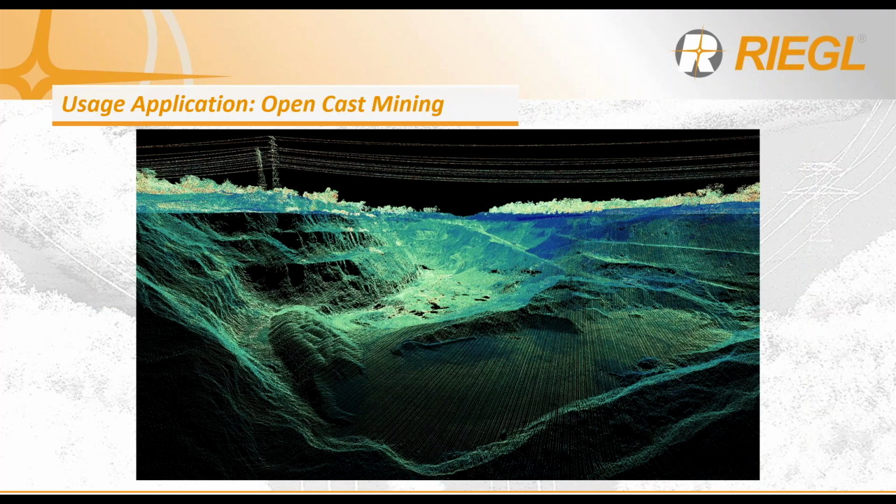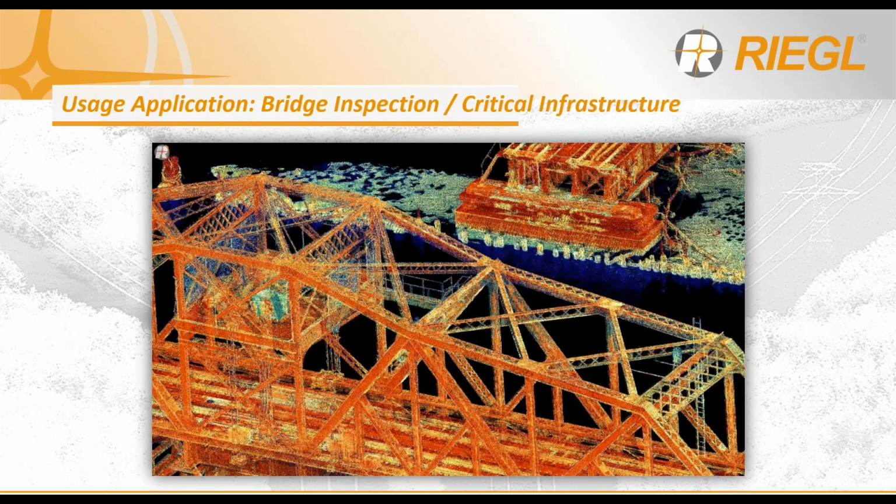For open-cast mining, you want that wide field of view, that capability of seeing all, as well as that long measurement ranging capability to get down to the bottom of the mine. So in that case, I would probably recommend our miniVUX 2 UAV. For bridge inspection or critical infrastructure, again, that wide field of view, ability to fly along your bridge deck and still get your laser shots underneath the decking as you're flying alongside or slightly above the bridge. miniVUX 2 UAV again.